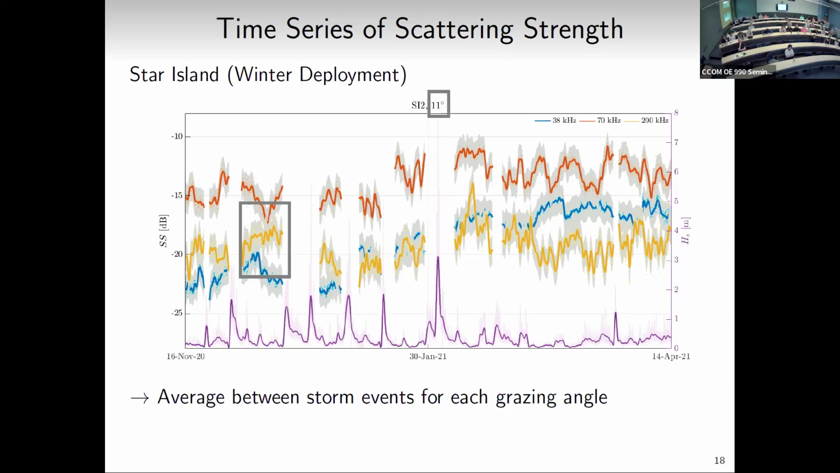So I was talking about how this is just for one grazing angle. But what is often done in the literature are angular response curves, where you look at scattering strength as a function of grazing angle. So that's what I'm going to do next: average between storm events. For example, here, we'll average the scattering strength for 11 degrees, and we'll do this for other grazing angles as well.